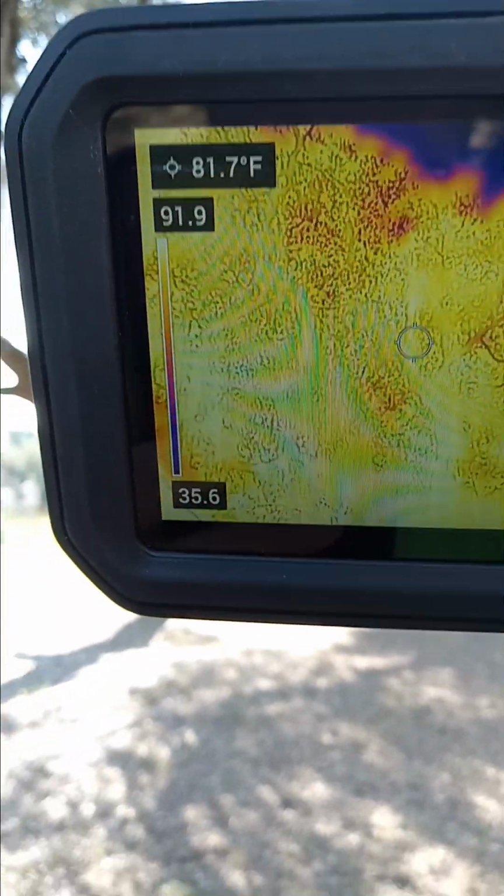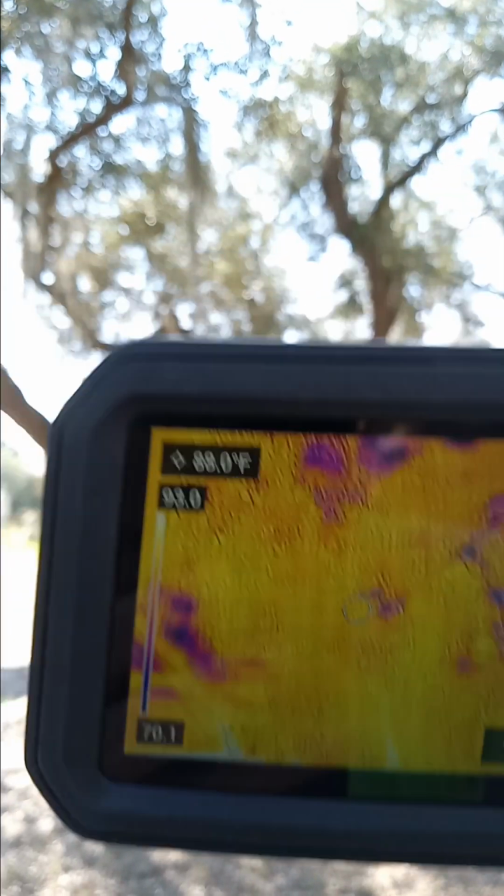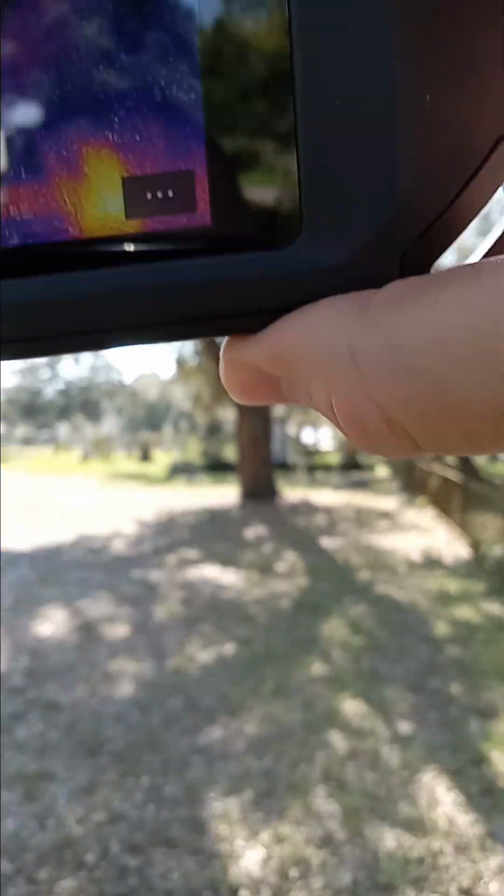Alright, I thought I saw the cool areas moving, but I was moving my angle. I'll show you what I mean by moving your angle. Right now I'm walking this way. If you move your angle from the tree, it may appear to you that the cold spots are moving.